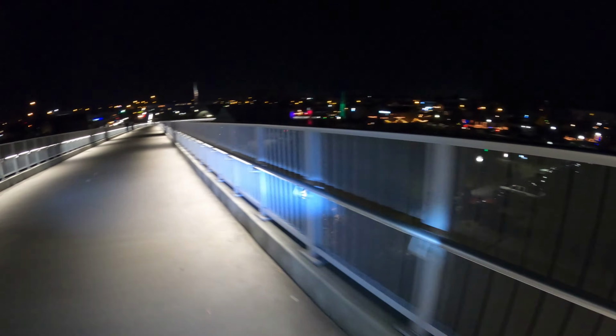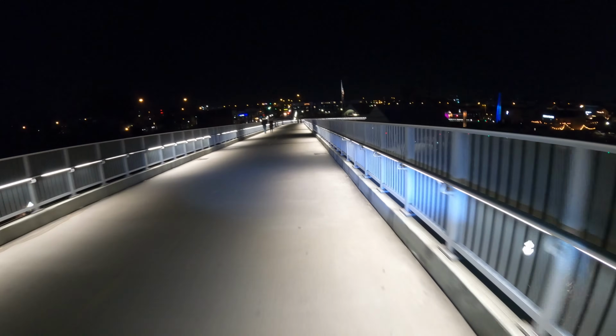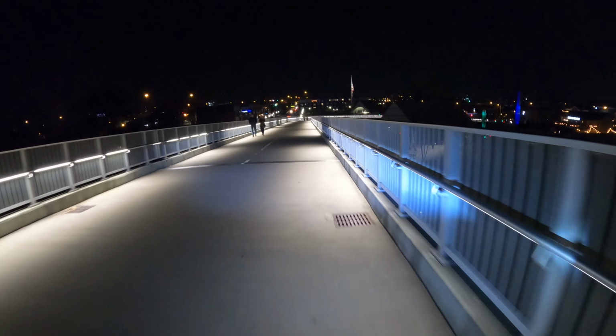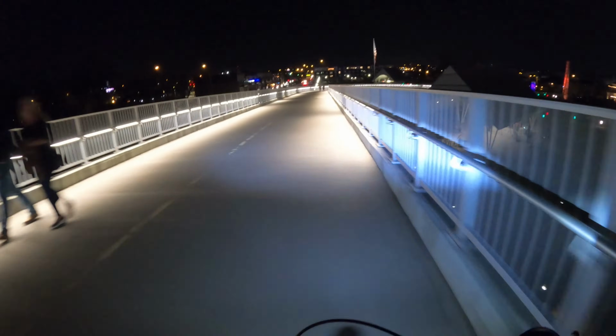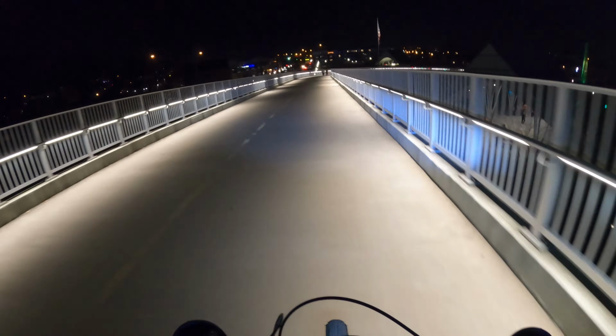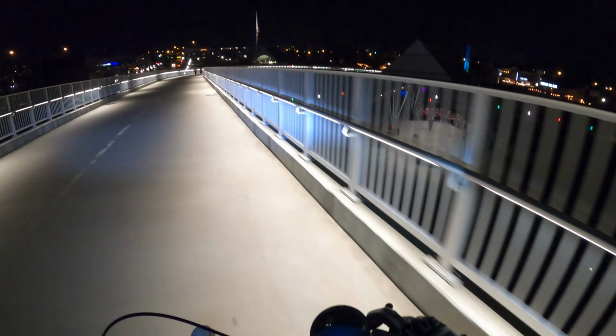And as you can see, the southern Indiana side doesn't have as many large buildings as the Louisville side, but they have built the riverfront area up quite a bit. So there's a lot of restaurants and bars and things that are worth going to in the area.